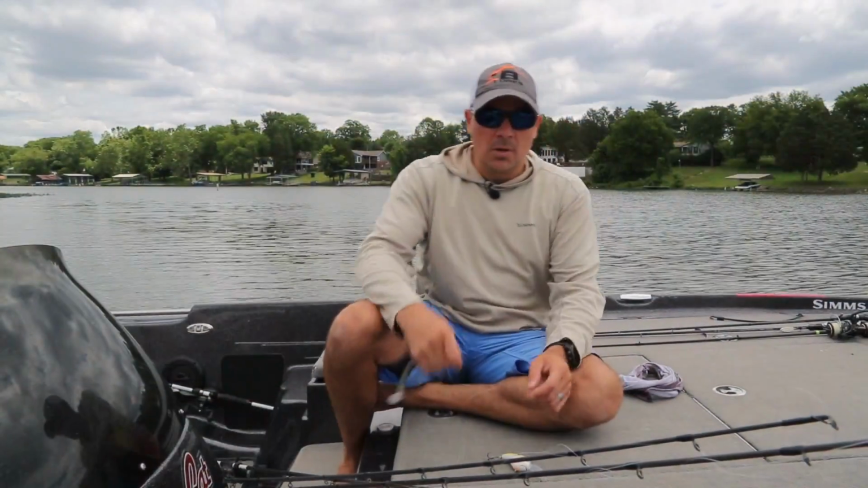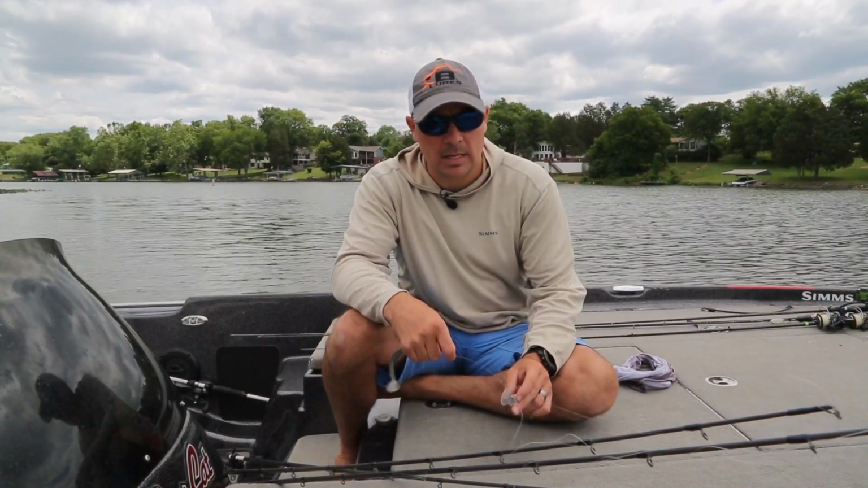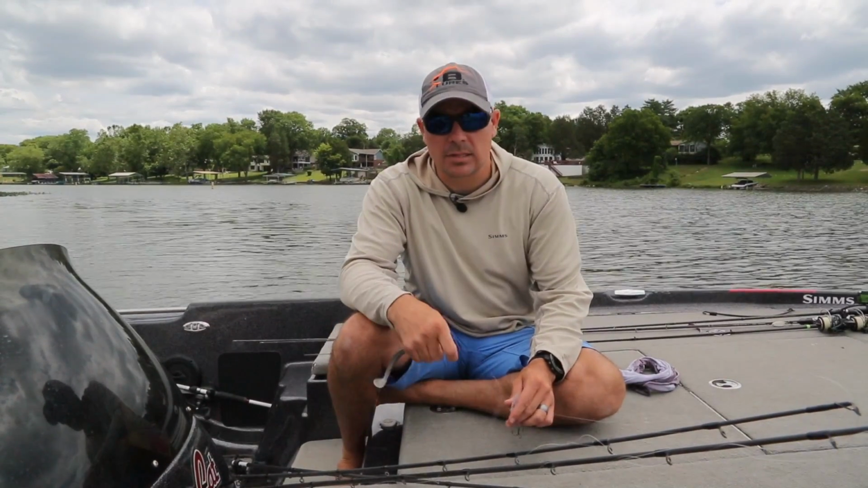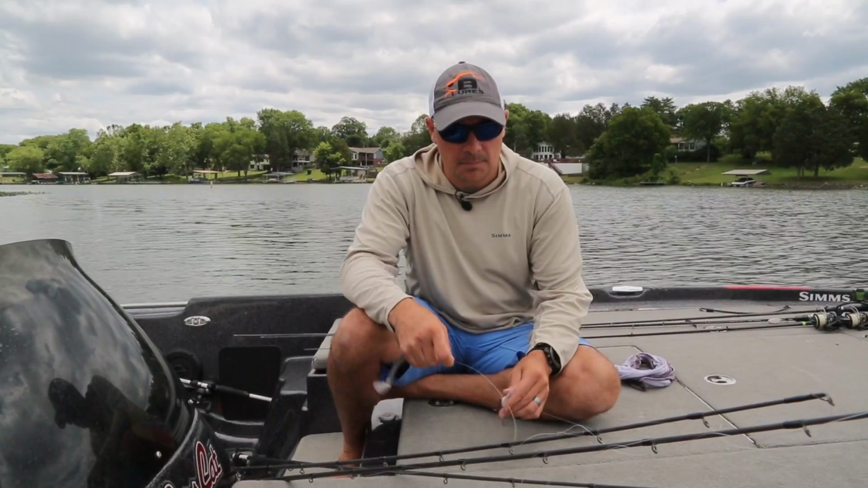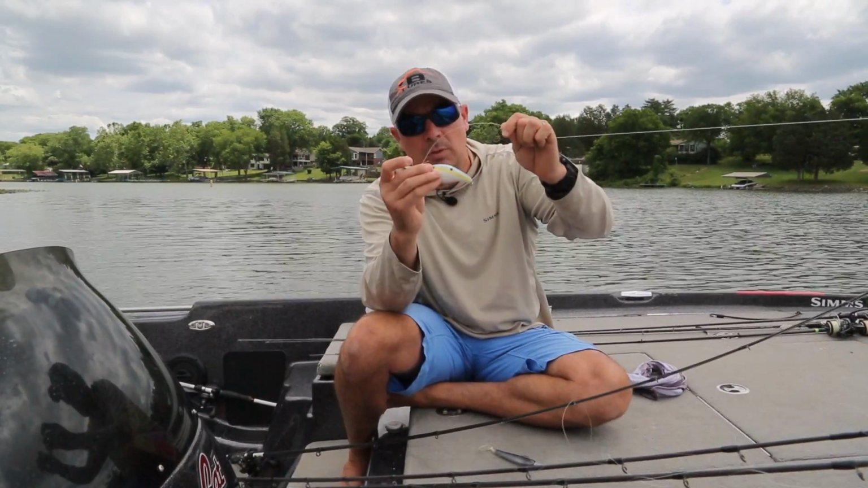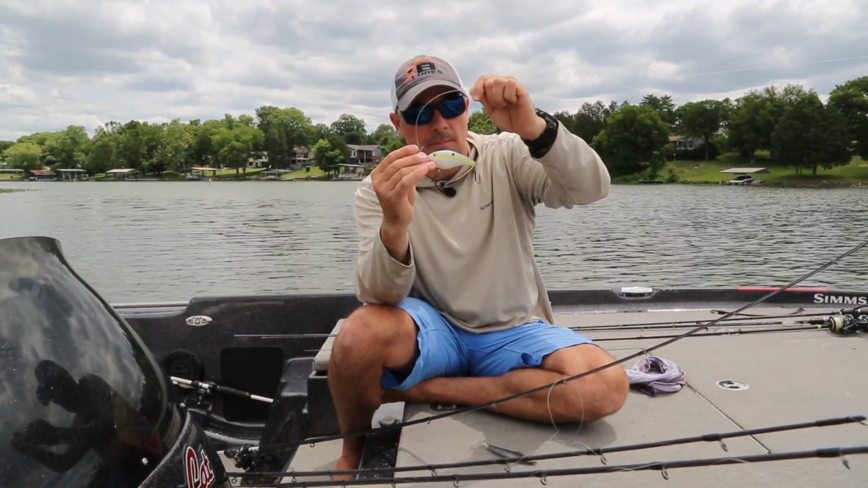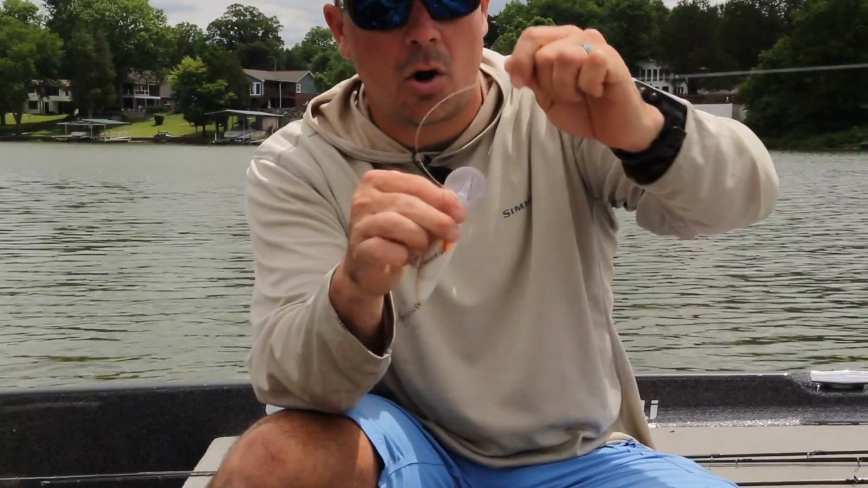All right, guys and girls, we're back here at the ramp. Caught a lot of fish today, and we want to go over a couple baits. Just some general baits that are very good on the ledges. First bait we're going to talk about is a deep diving crankbait. This one in particular is a 6XD, very common crankbait. Got a big wide lip on it, got a very, very hard wobble.